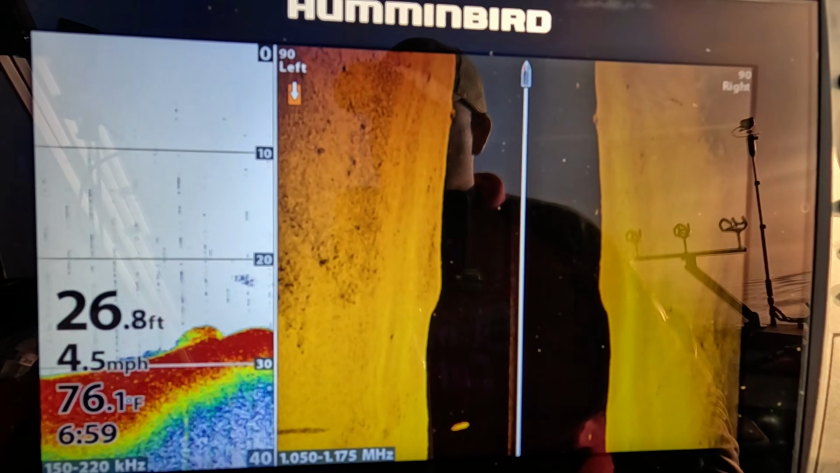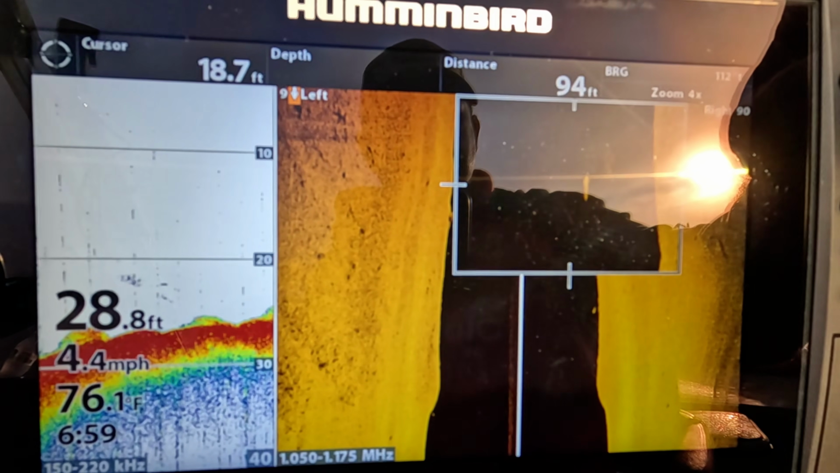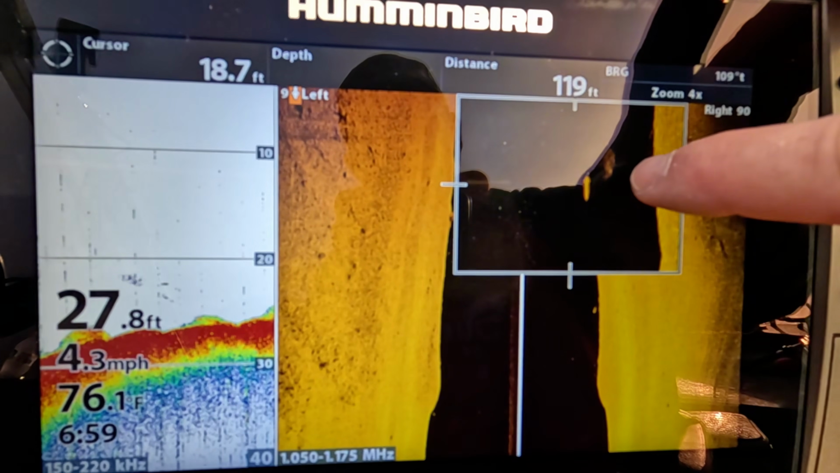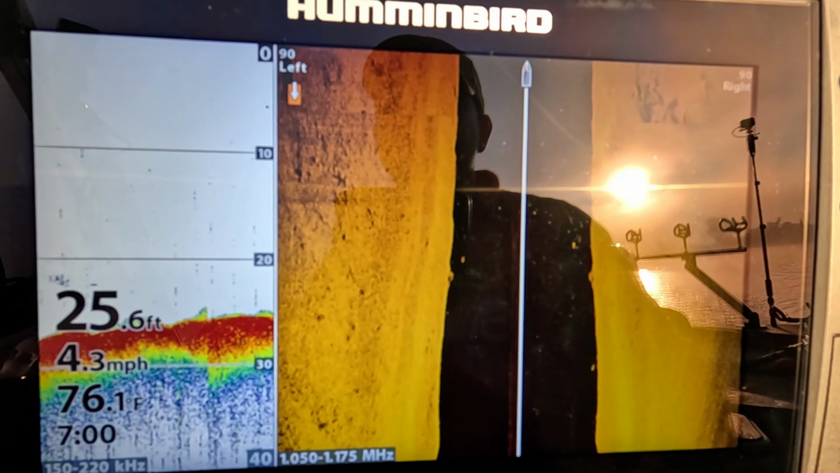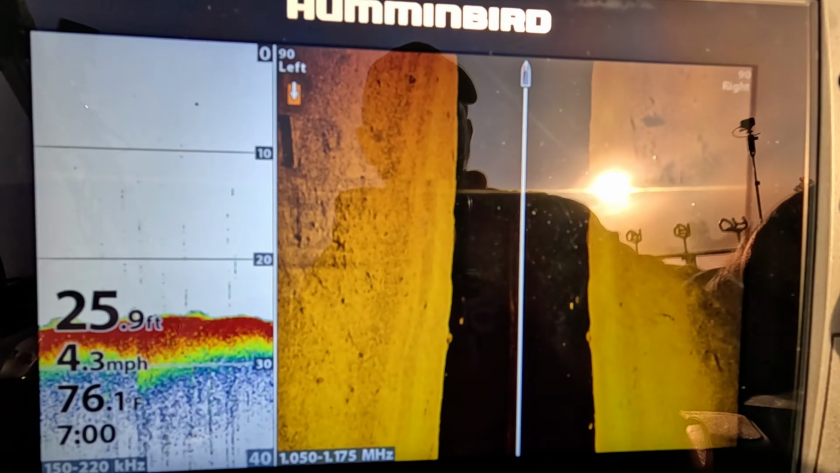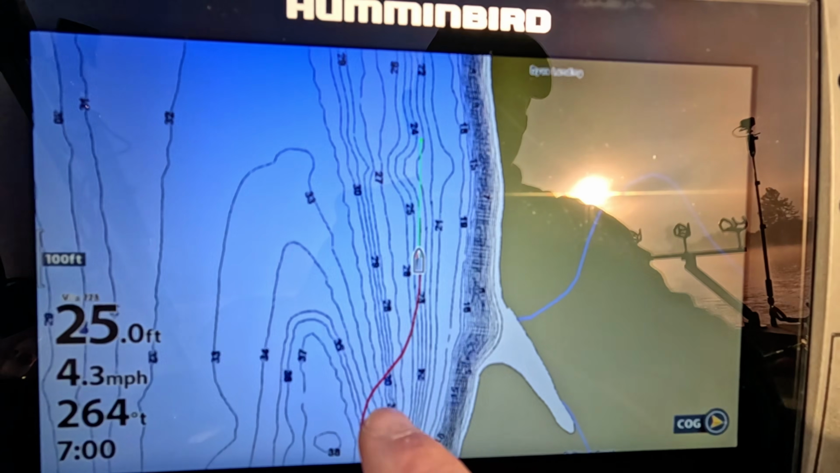We have zero current. Oh, there's a couple good fish. Now we went directly over top of those. Those are a couple nice ones right there. Actually, that's a fish, and that is a little school of bait. He's up there chasing them, trying to get something to eat for a snack. Now that is right there at the mouth of that little creek. You see that creek we just came in?